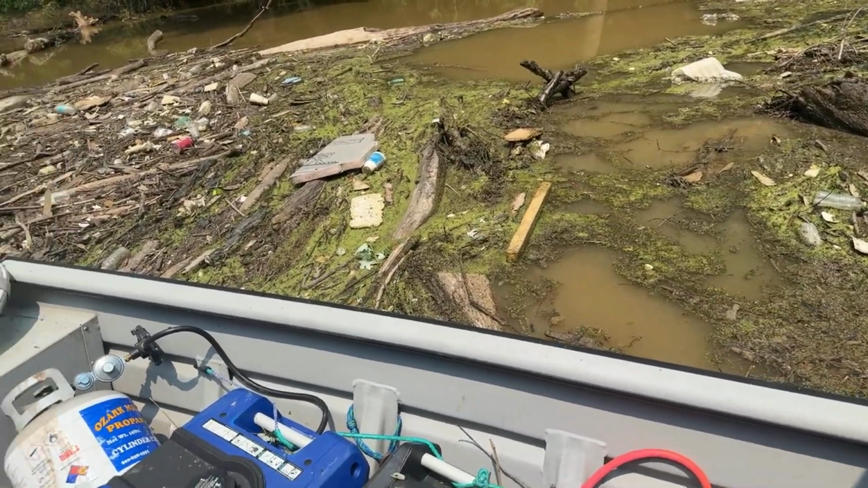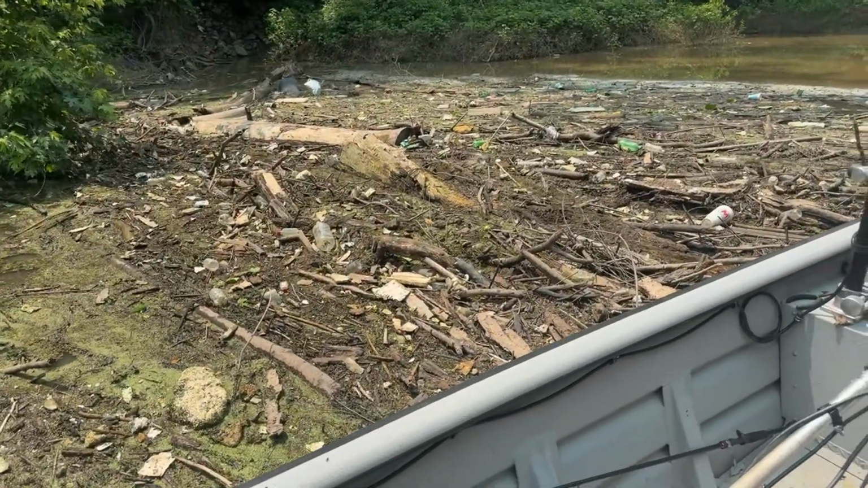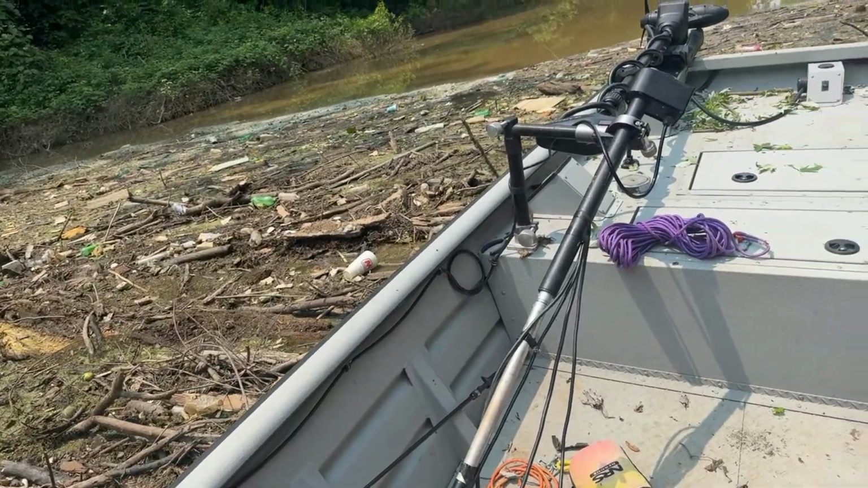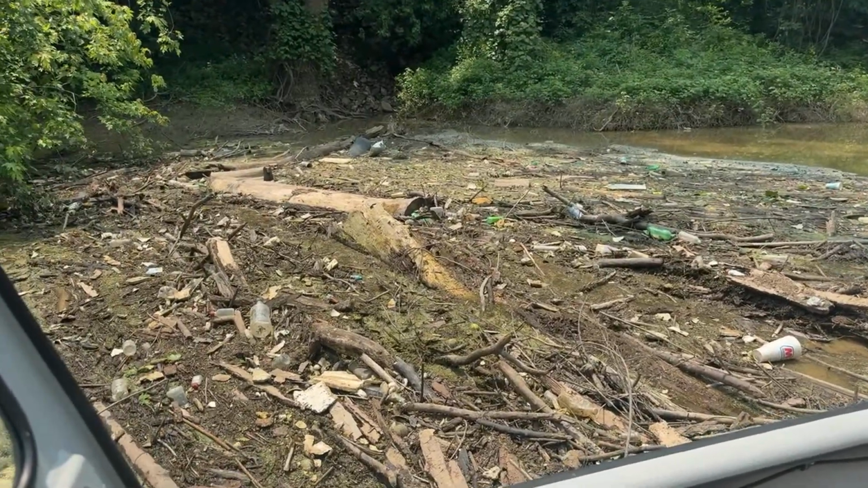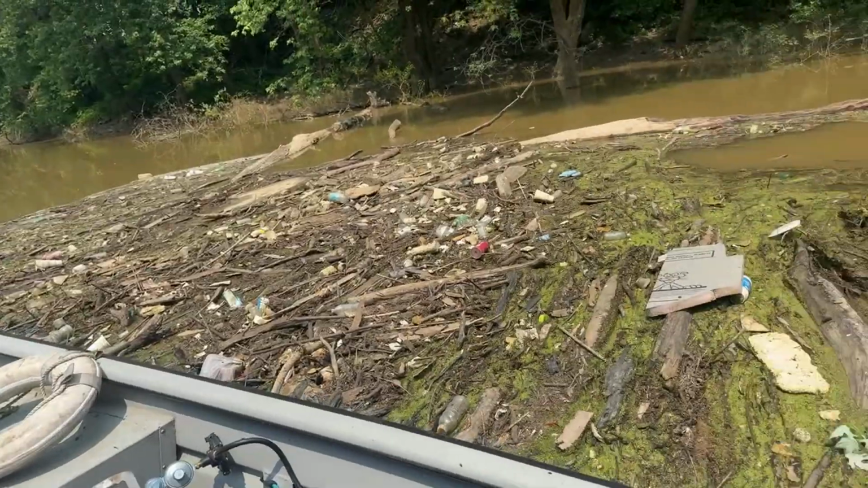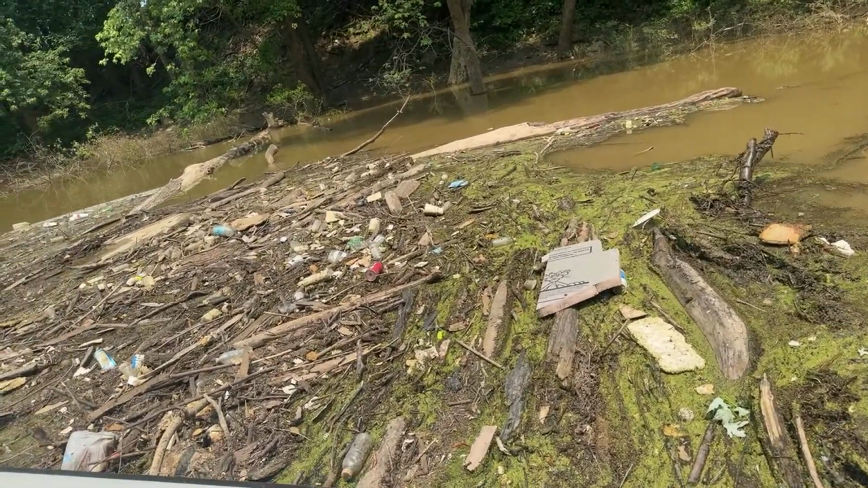Look at all that stuff moving. Well, slowly but surely it is moving. I think we're taking some of it with us. Take it all with us.